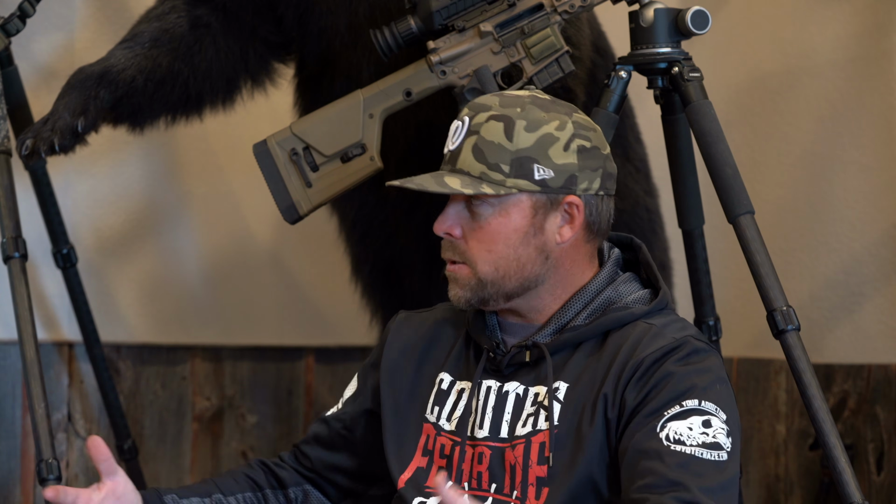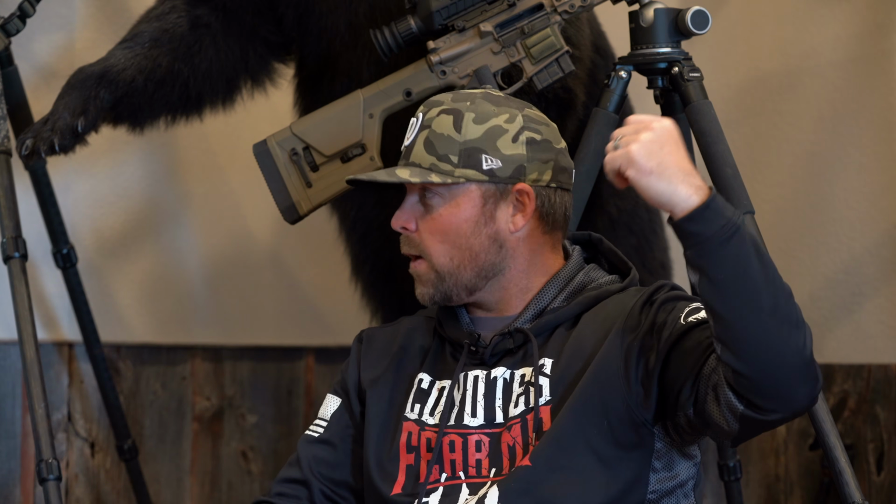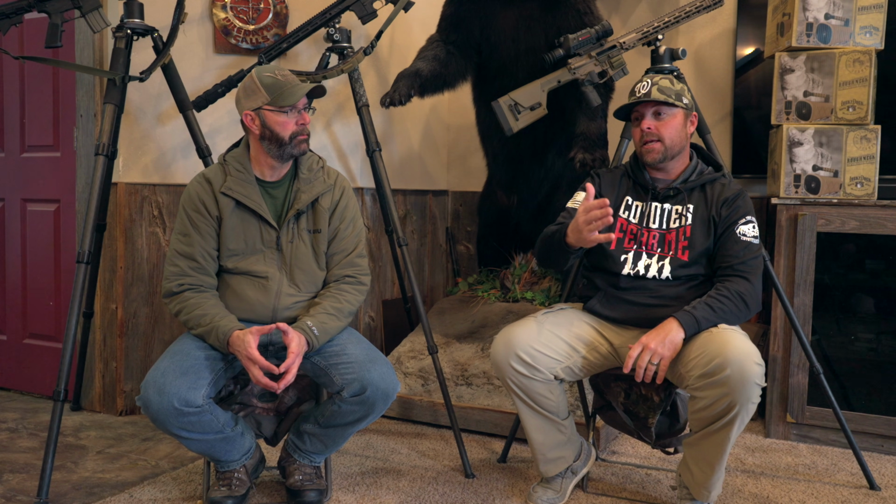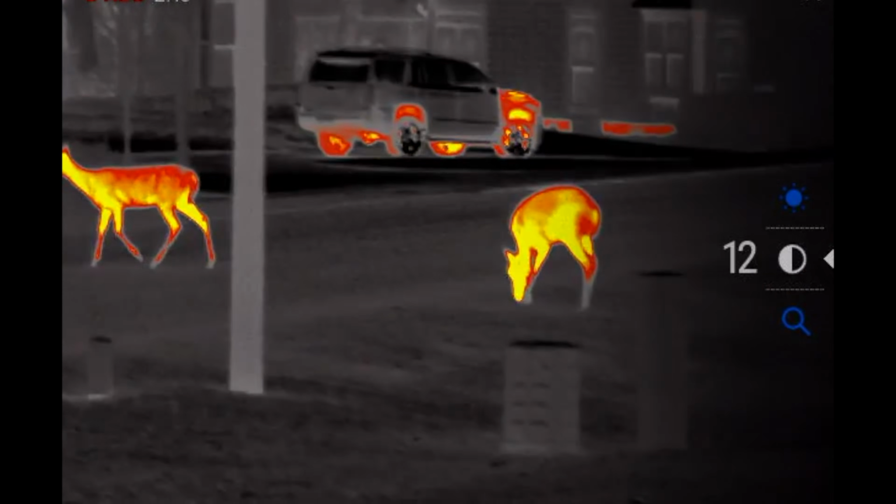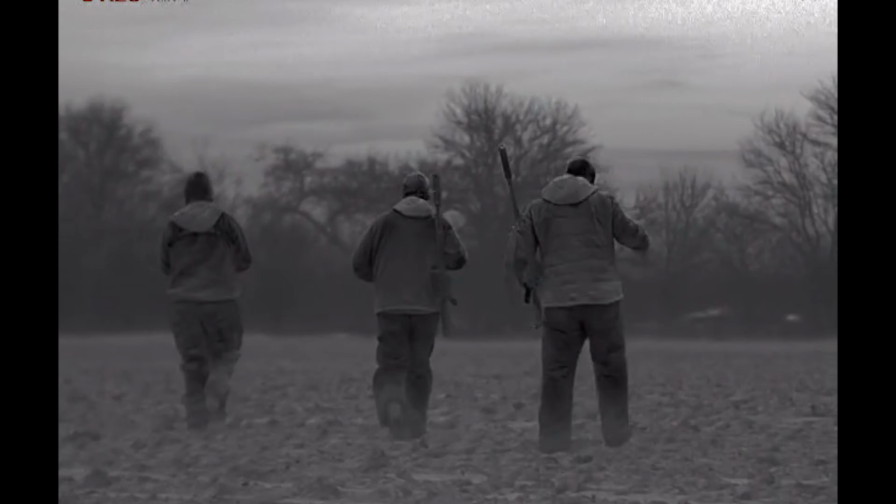The biggest difference, a lot of the lower end thermals are low end because they're what they call a 320 processor. I don't know the exact terminology for that. I don't either. The higher end ones, when you get into that $6,000, $7,000, $8,000 range, you get that 640 processor, which is just a lot. It's like the difference between a 720 TV and a 4K TV. The images are more crisp and clear. The good thing about a higher end thermal is, in this country where you have raccoons and deer, and probably anywhere you're night hunting, you get something out there at 200, 300, 400 yards. You kind of want to know what it is, for sure, before you waste 5 minutes trying to call in a rabbit and you think it's a coyote.